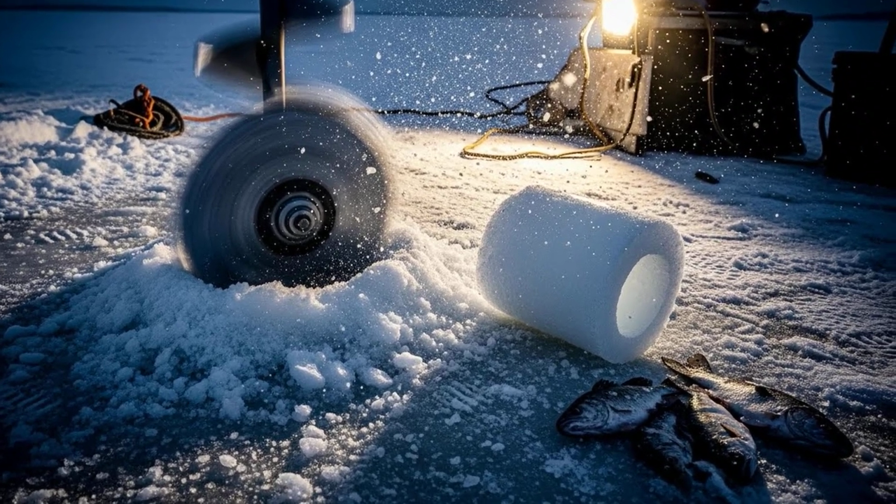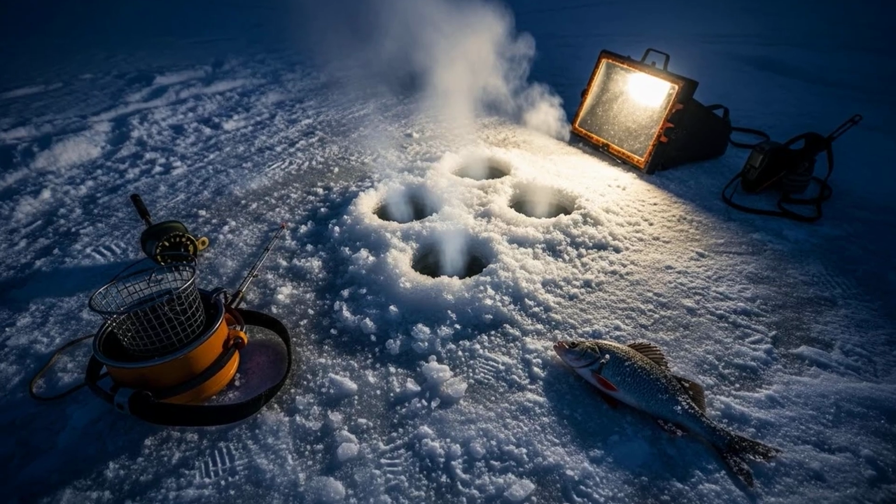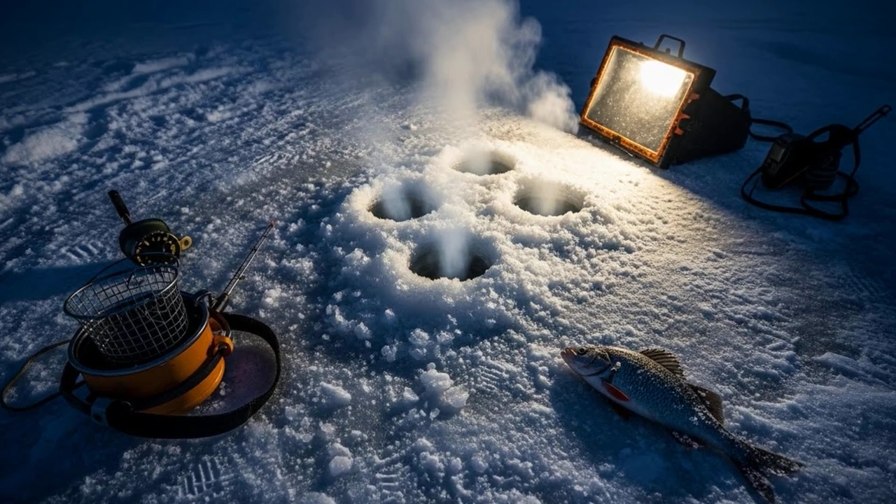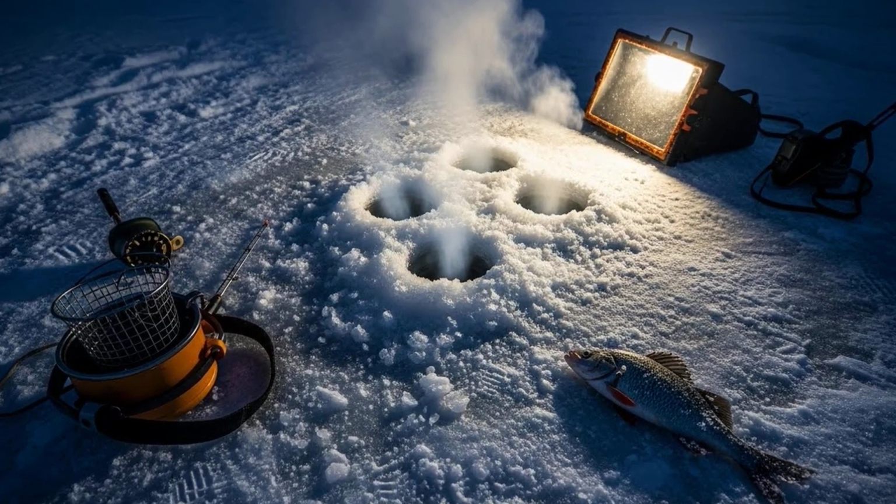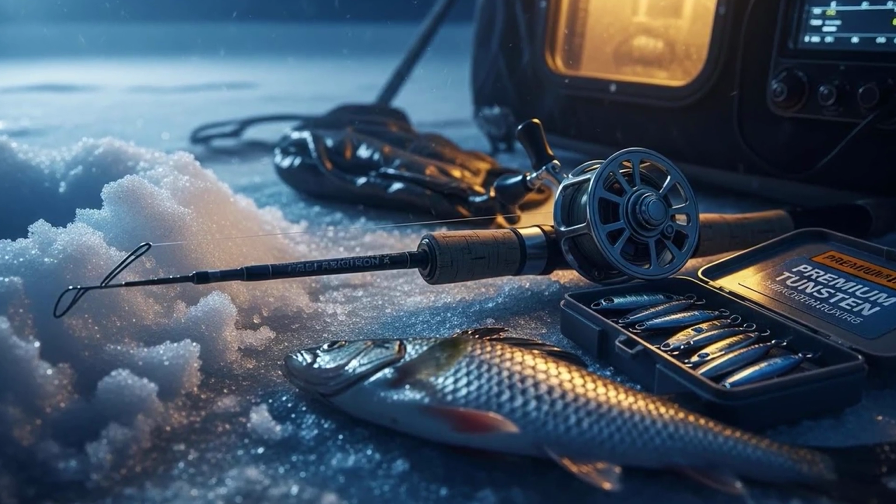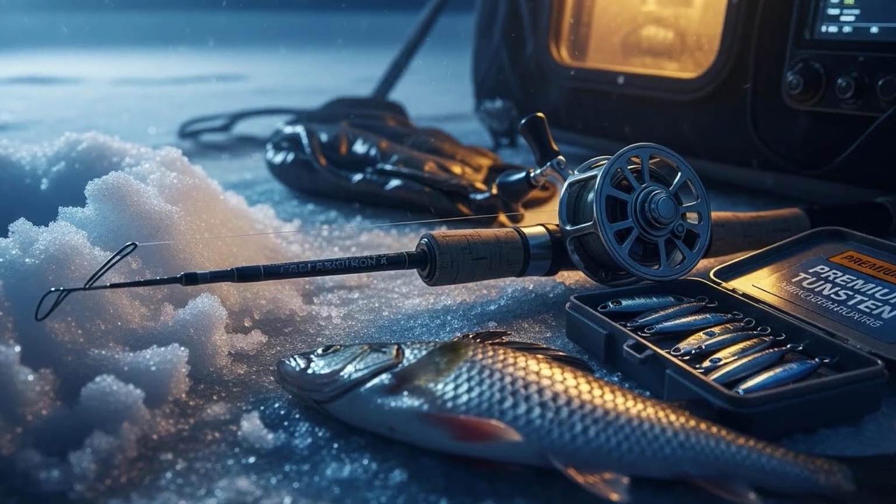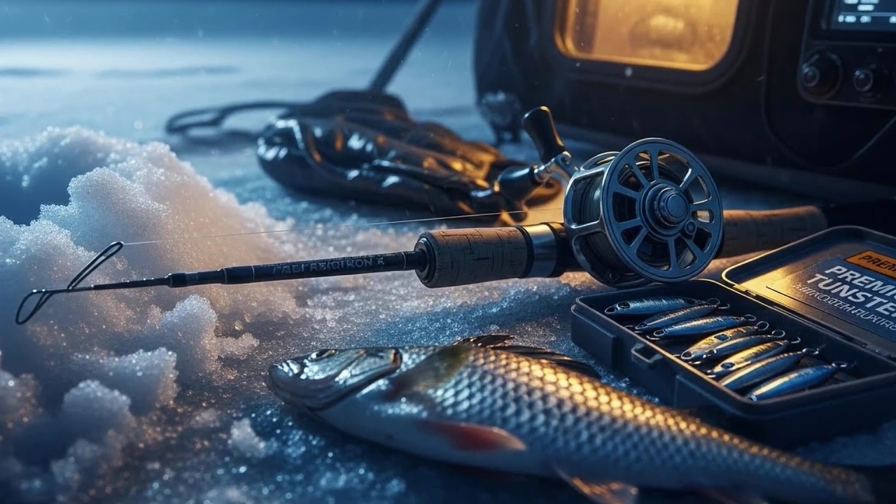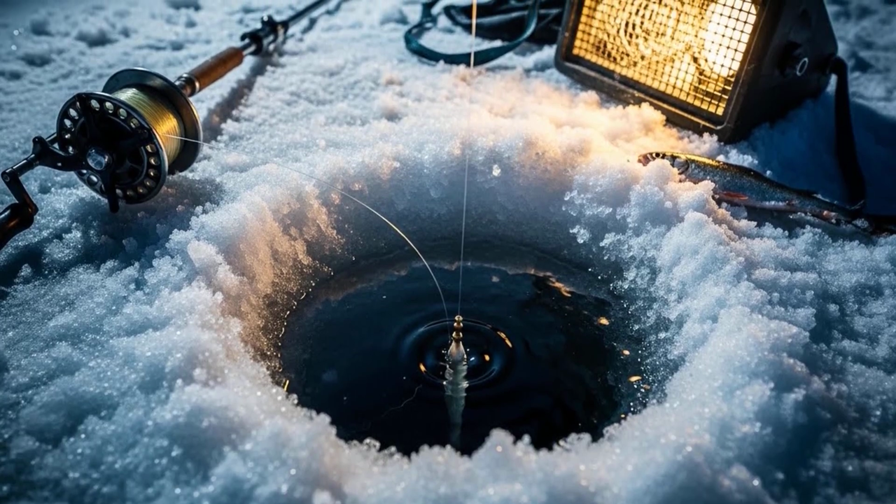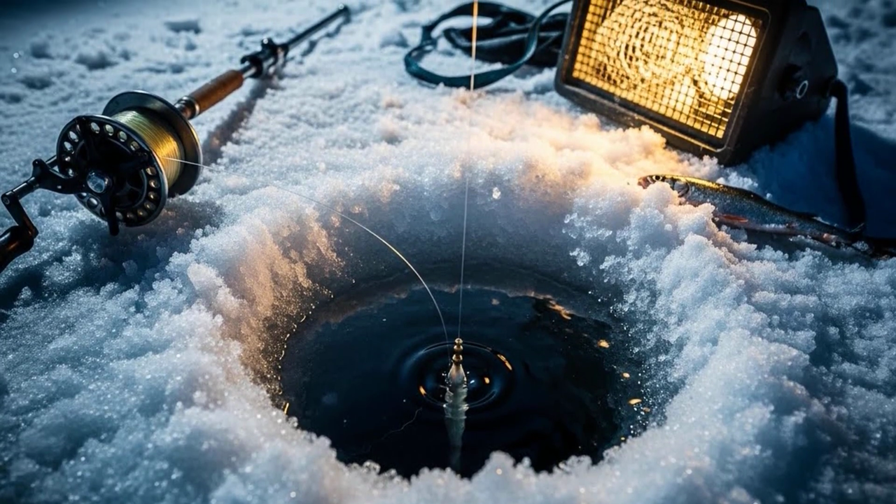You drill your first hole, then a second and a third, right over that spot where you absolutely hammered them in late fall. You feel that familiar surge of confidence. You've got the best bait, the most sensitive rod, and years of experience on your side. You drop your line, the tiny jig sinking down, down, down into the dark water below.